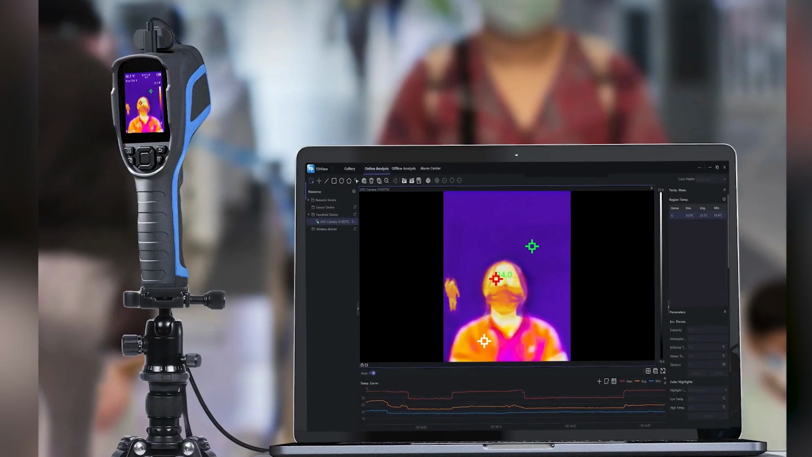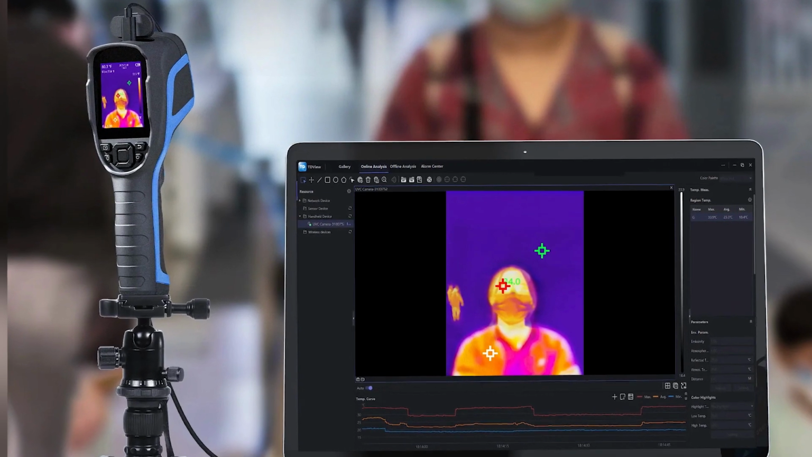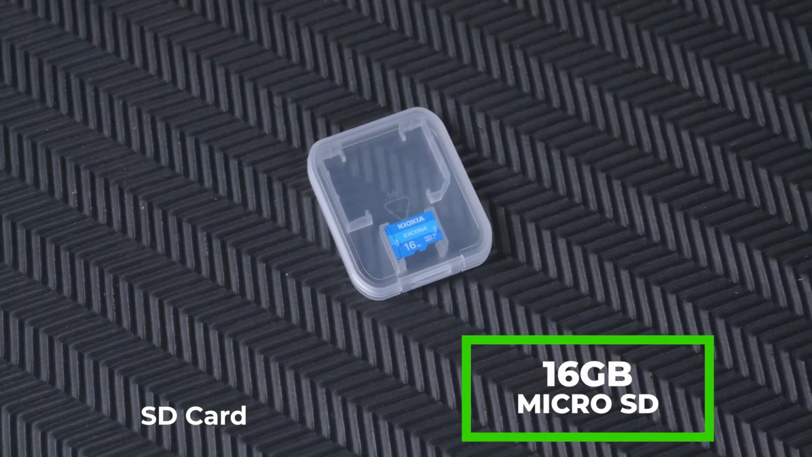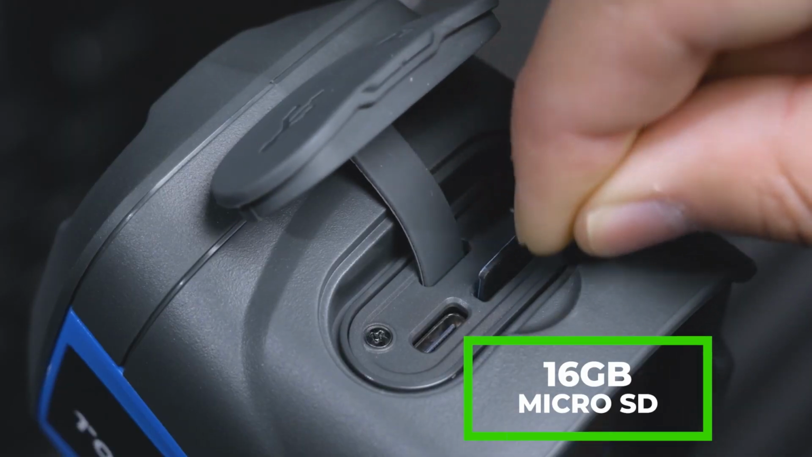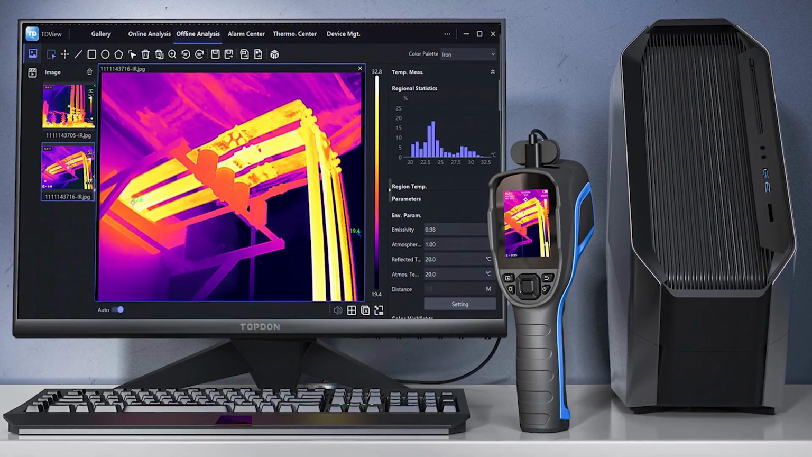It's got a tripod mount on the bottom, so if you wanted to record a long video and see how thermal cycling was happening, you can set it up like that. It can take up to 16 gigabytes of micro SD. Now, micro SDs do come in larger sizes, but you're gonna get a lot of footage out of a micro SD. Right, because the resolution isn't that high. Right. I also wanted to point out that the USB-C can also be used to plug this into a computer so that you can see on screen, so you can be showing a client something while you're holding it, or a classroom.